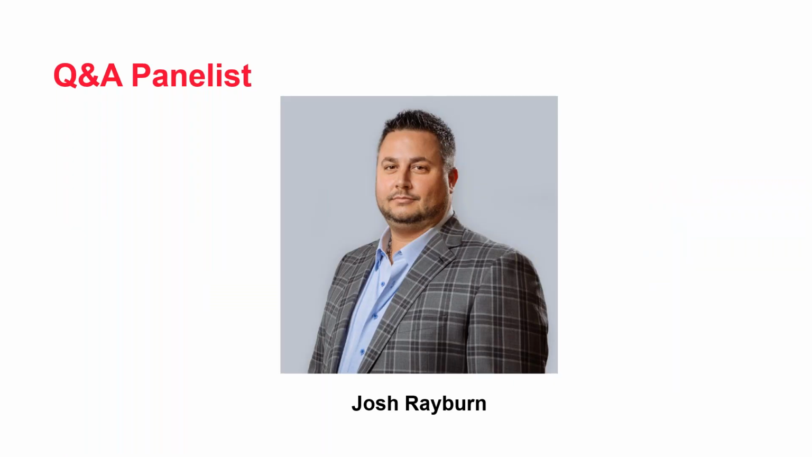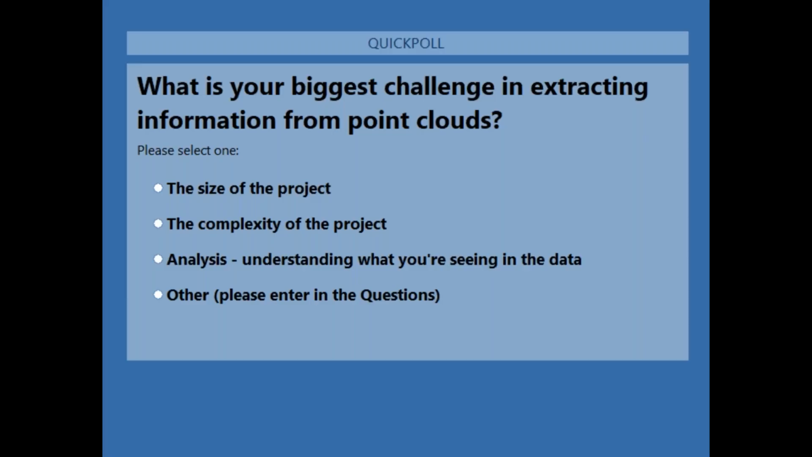We've got one more quick poll here, and this one is regarding challenges. What is your biggest challenge in extracting information from point clouds? Maybe you're working with very large projects or very complex projects. Maybe it's really the analysis side that's a struggle. And again, maybe there's something that you don't see listed here. Go ahead and take a moment to answer that poll question, and we'll share the results in just a minute.